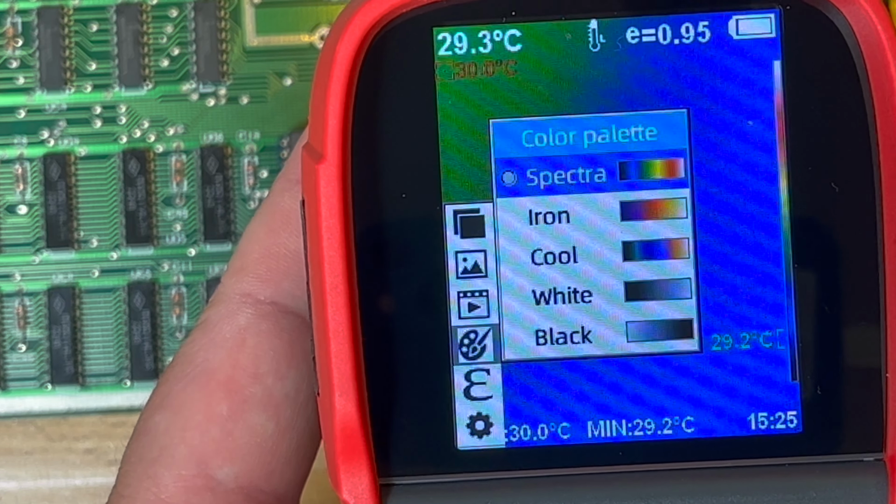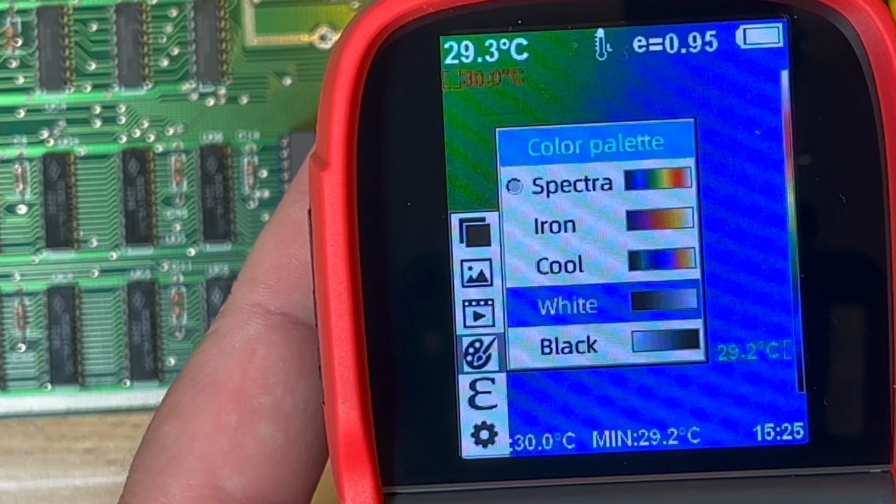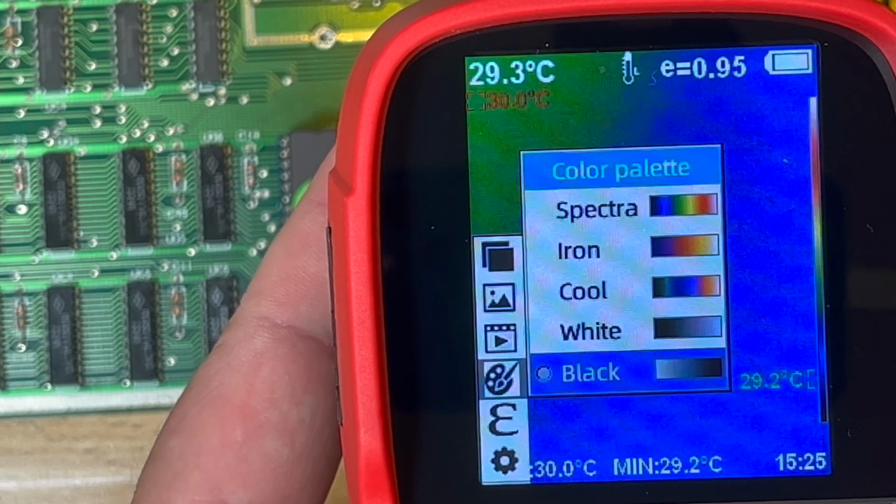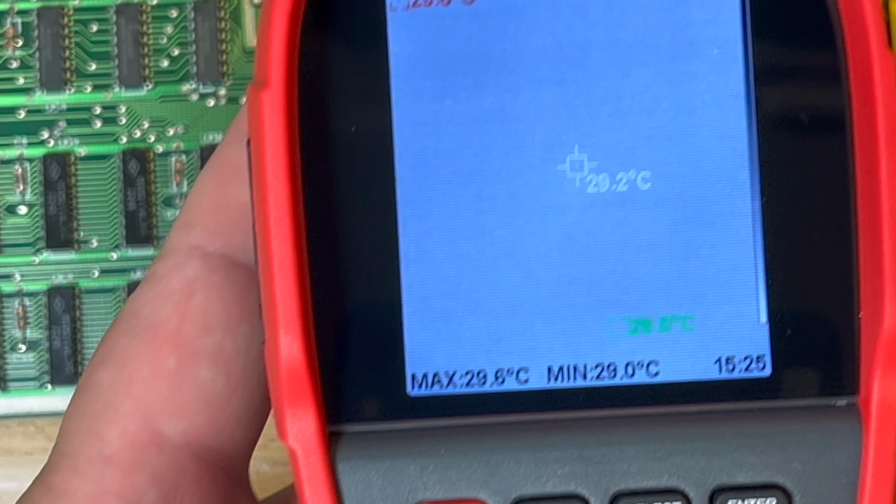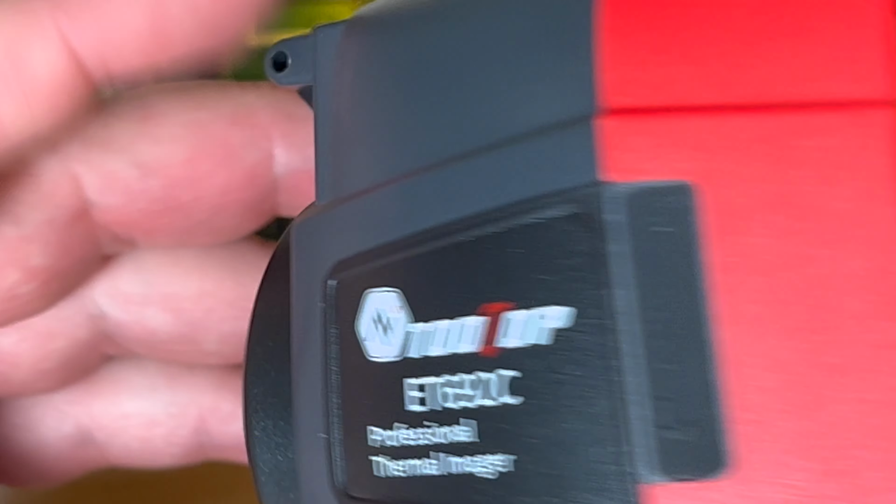Color palette. Okay, so this is where we can define different palettes to use. What happens if we select that one? Okay, menu. Lens cap's on.